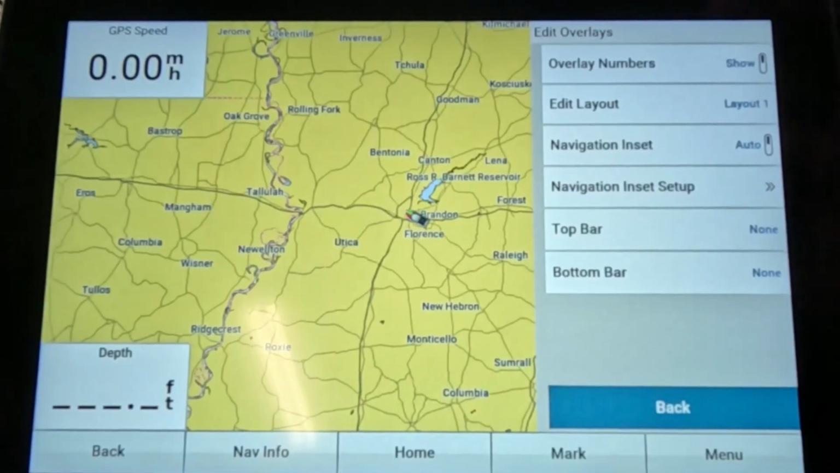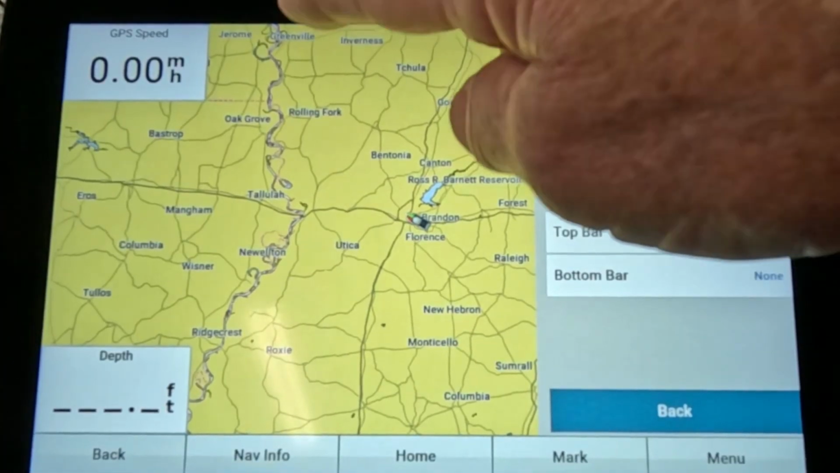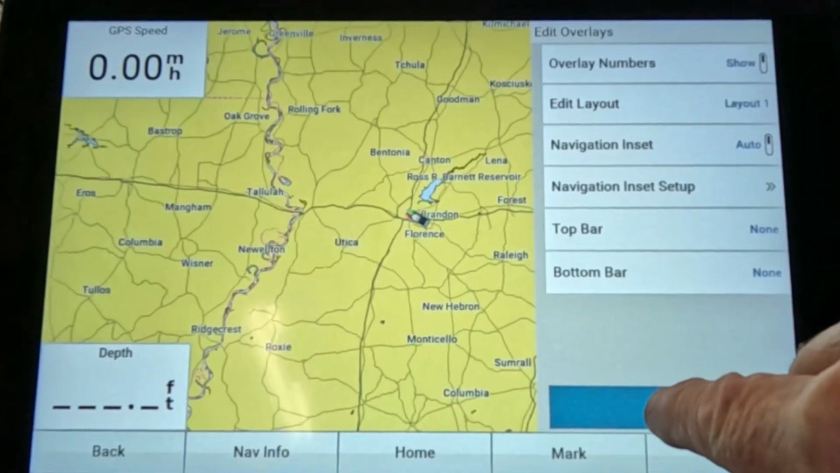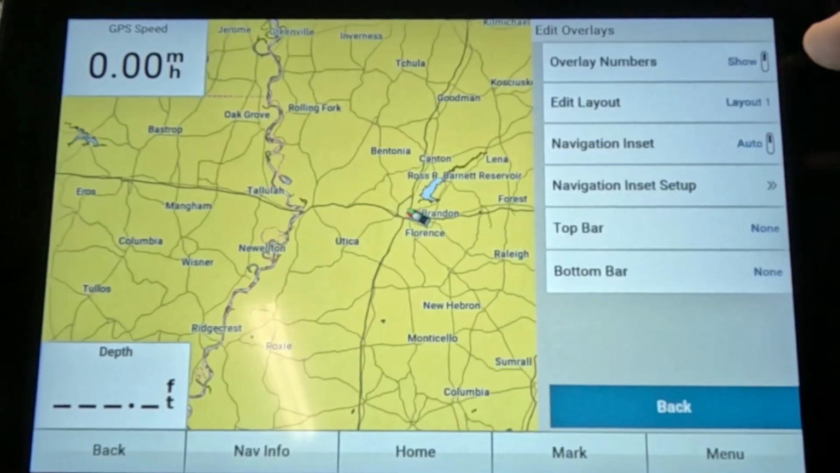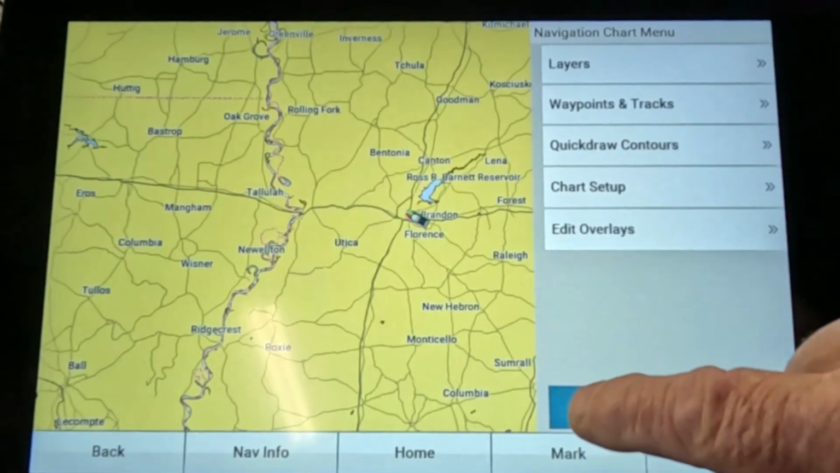I don't like it. You know, it may be for you. If it is, you can go in here and you can do each one exactly the way you want it to read, if you wanted that turned on. All right, let me go ahead and turn that back off right here. Edit overlays, turn that junk off. That's just about it on the navigation map.